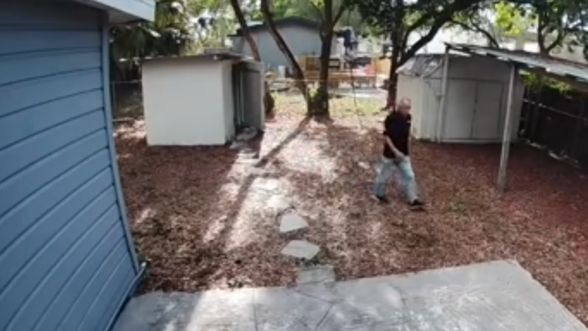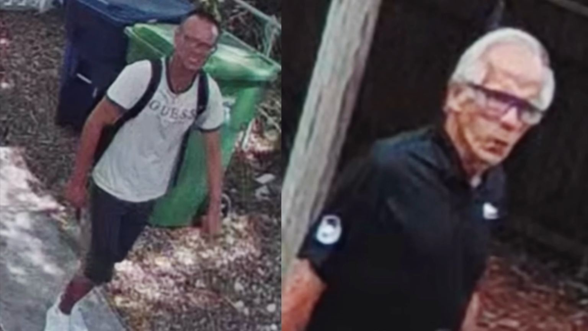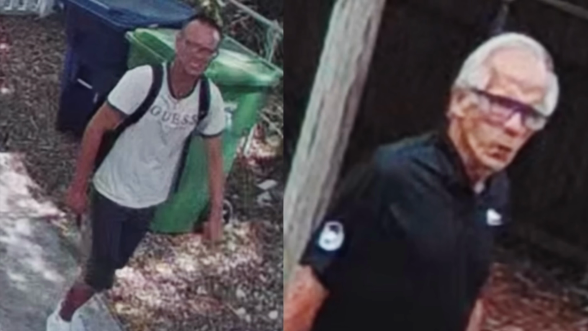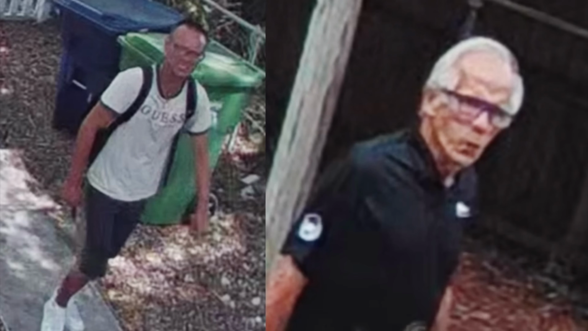Now you might be saying, oh, this is just a different person, but look. Looking closer, they look like the exact same person, but the second guy looks so much older. They have the same build, the same glasses, and the same face. And this is why people, including the uploader himself, believe he was a real-life time traveler.